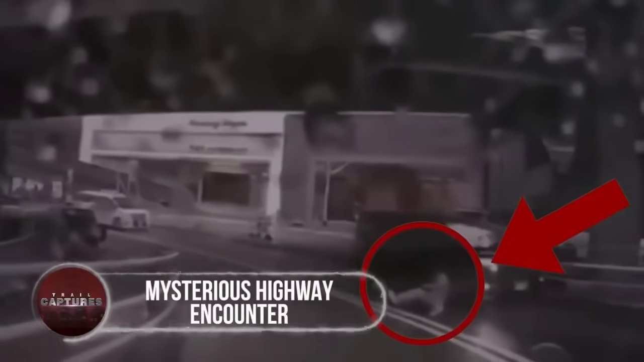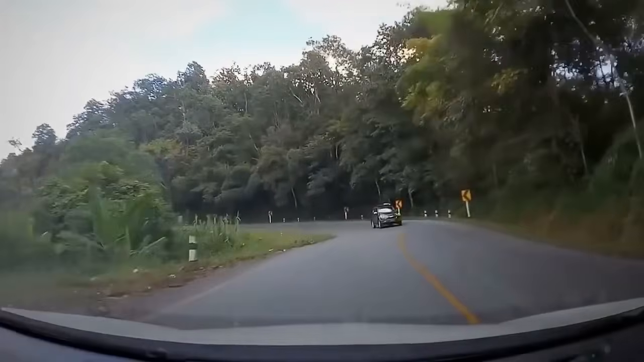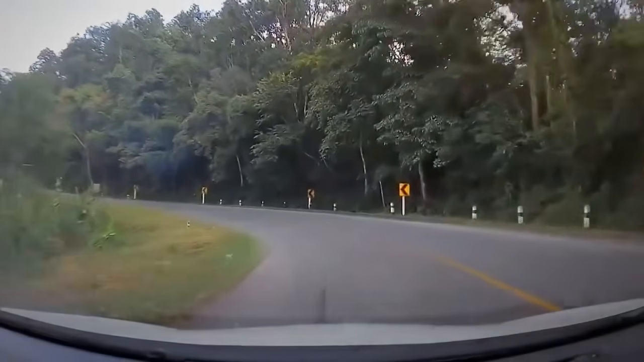Mysterious highway encounter. Imagine cruising along a busy highway, minding your own business, when something bizarre unfolds before your eyes. A driver's camera captures an unexpected scene that leaves them utterly bewildered.